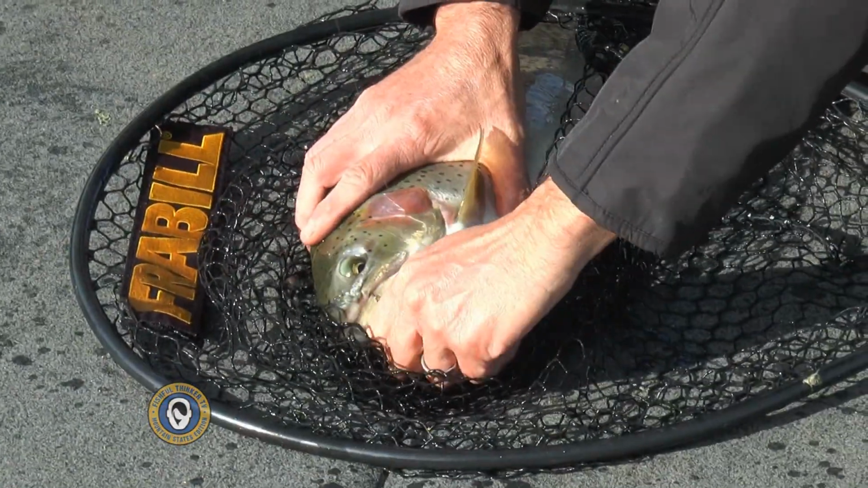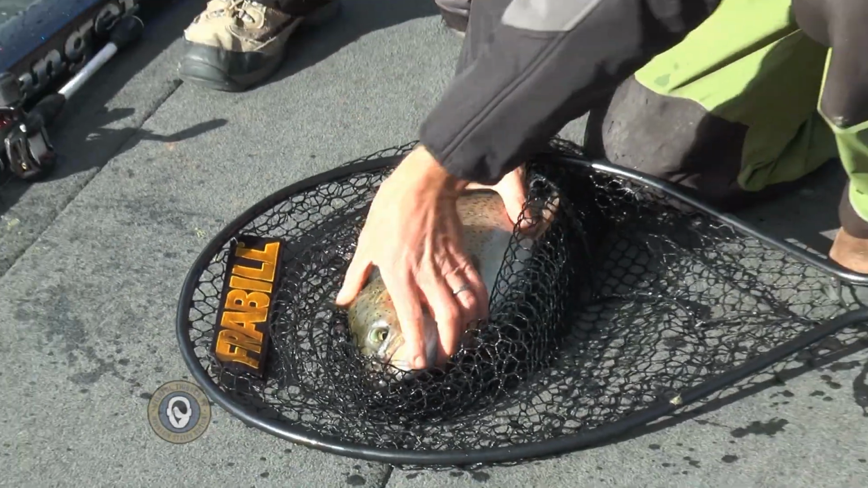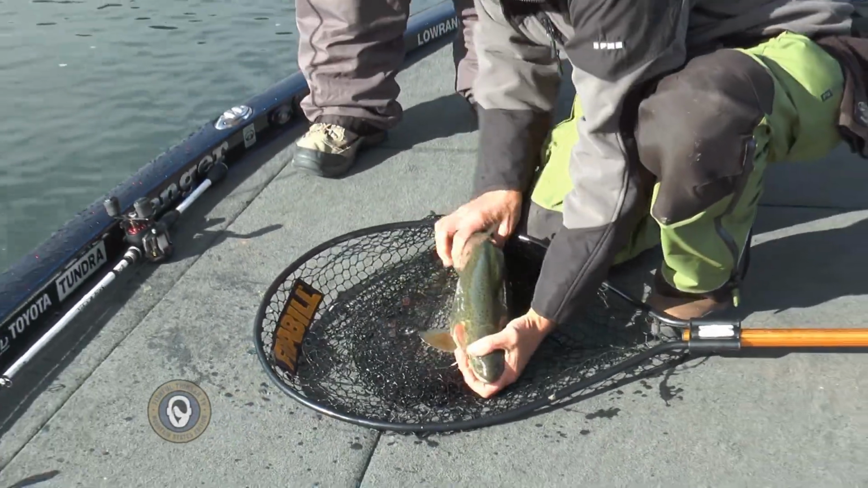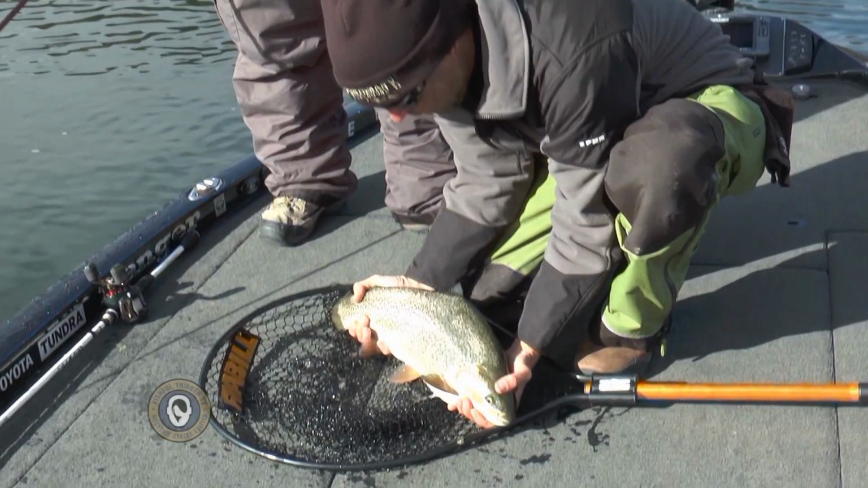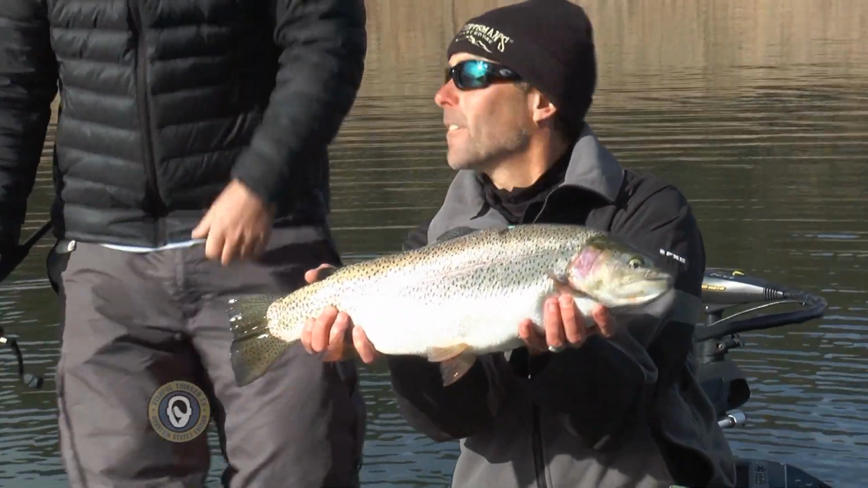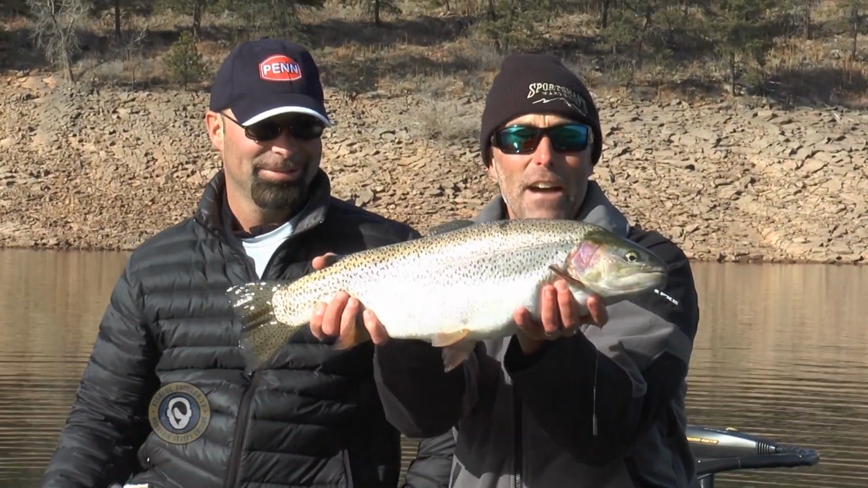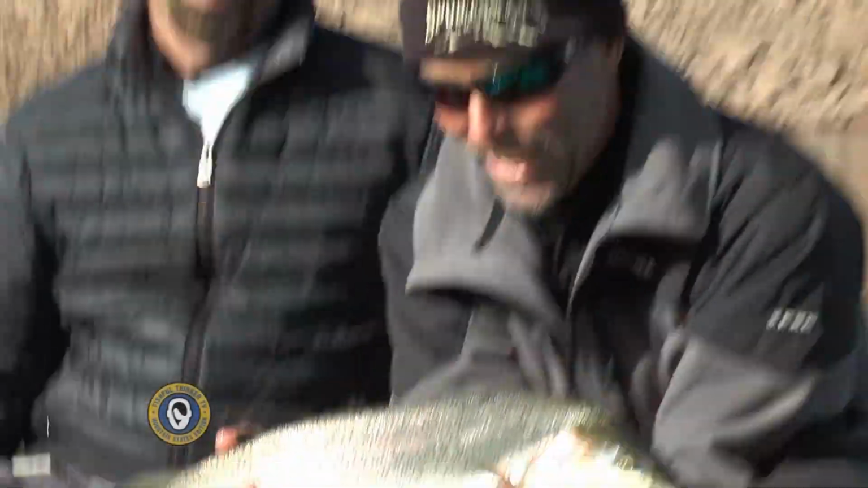You wonder why we vertical fish for trout? There it is. There's your Gulp minnow right there. And I'll just pick him up if you want, Ron, and we'll smile. And guys, I think that'll work, Ron. You like that one? That's a pretty nice one. Horsetooth slob right there. That's a big fatty, people, right there. That's what we're looking for.